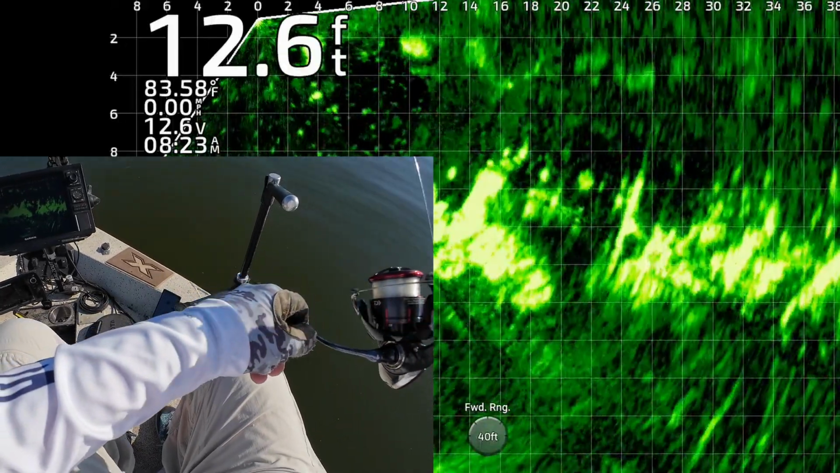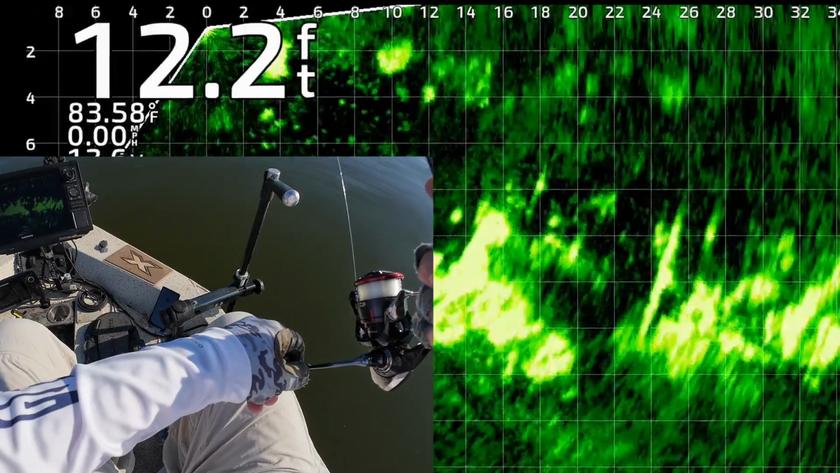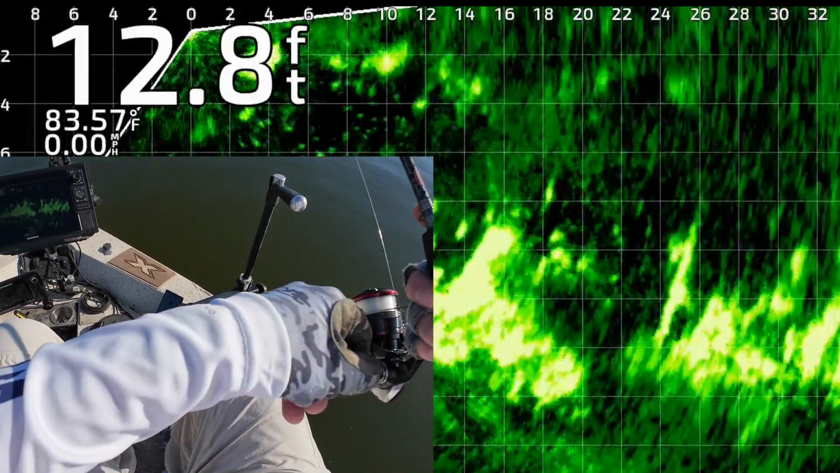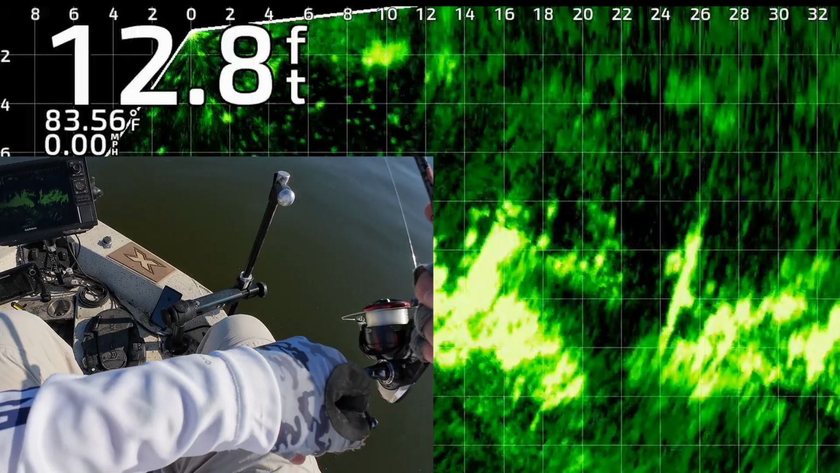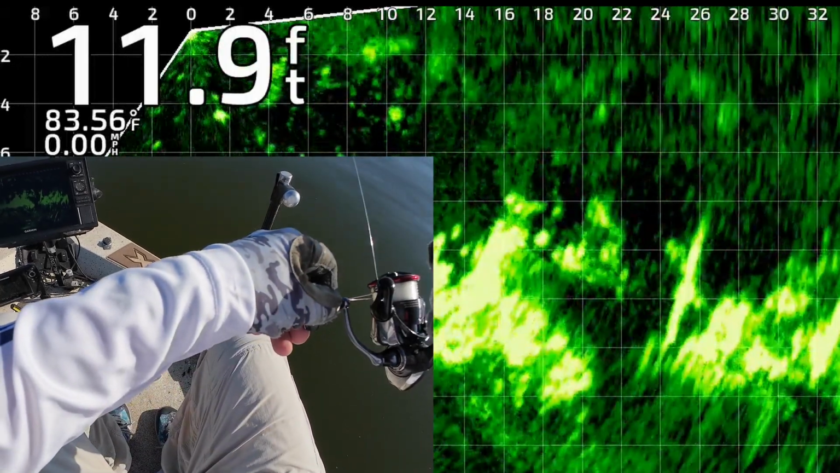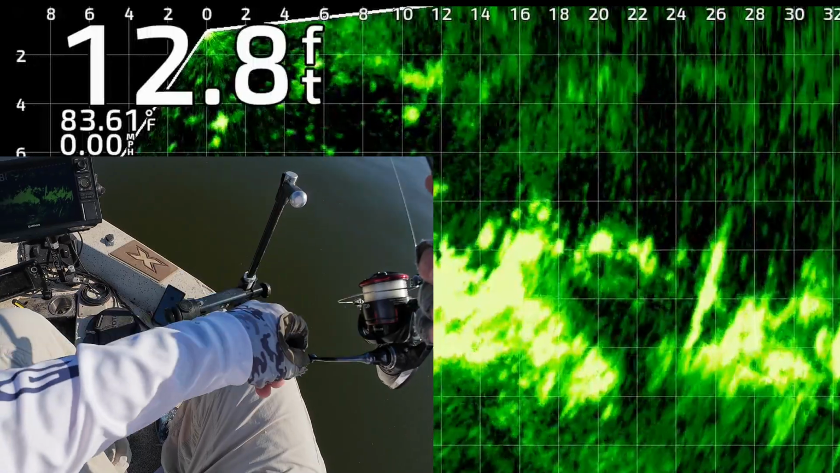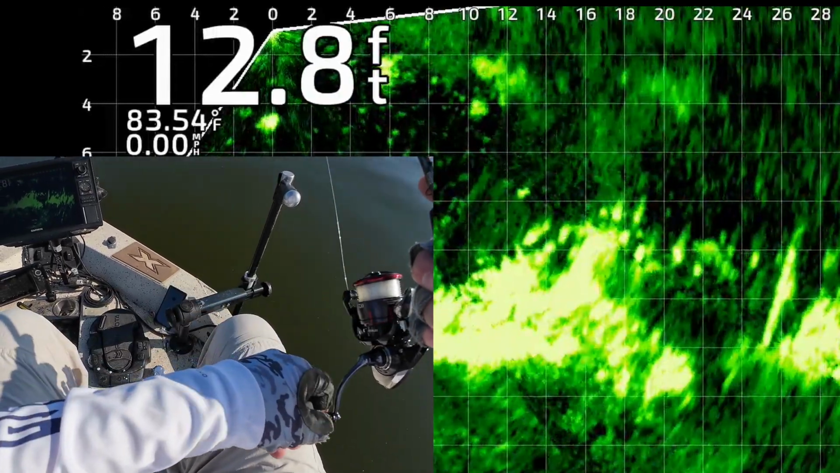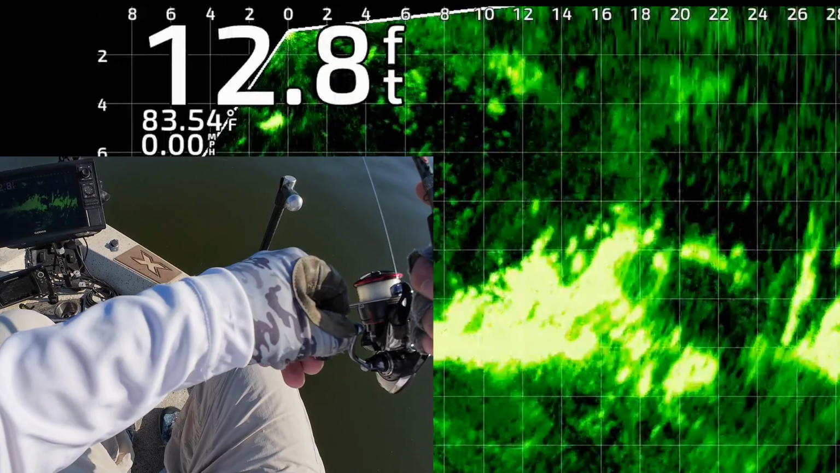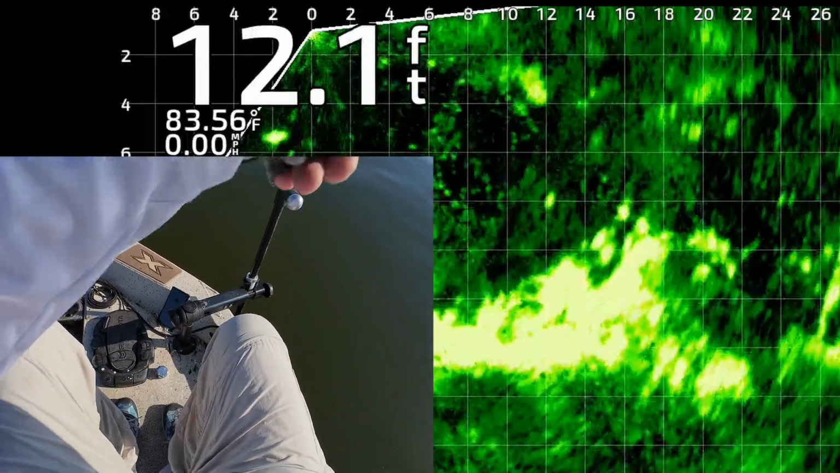There's my jig and weight 30 feet from the boat, dragging it on top of the structure. It's kind of hard to see the jig and weight, but the goal is to drag it on top of the structure and trigger a reaction bite. There you can see the jig and weight at about 16 feet coming on top of the fish. One of them's about to get it. There's one.